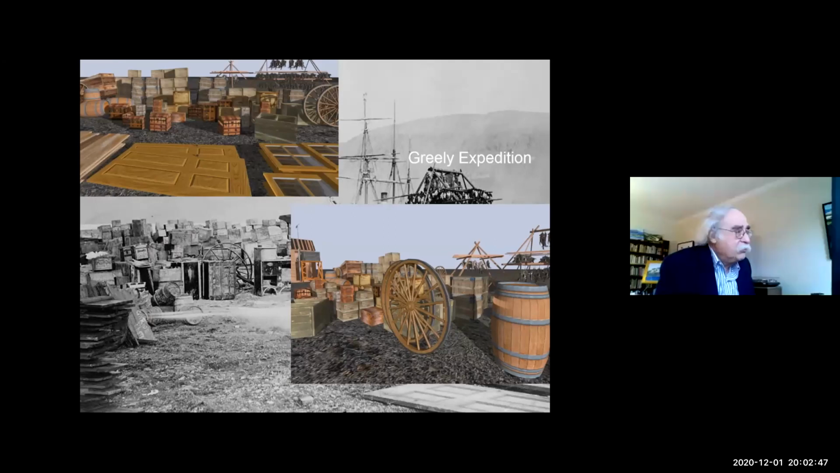And here's our computer model showing all the objects we created based on the photos.